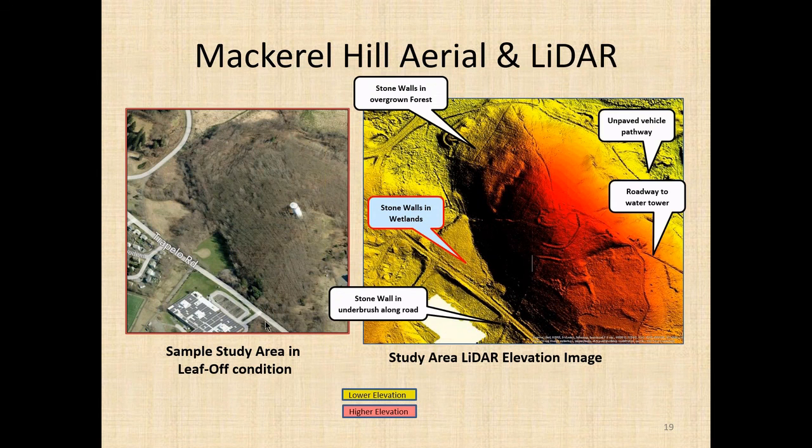And on the left here is a leaf off condition, which begins to give you a flavor of what might be there. But it's really the LIDAR on the right that begins to show you some of the features that are underneath this forest, which probably represents 100 to 150 years of regrowth. But you can see here on this elevation LIDAR the stone walls that exist, as well as some of the roads. But what particularly interested me was the areas that today are in wetlands.